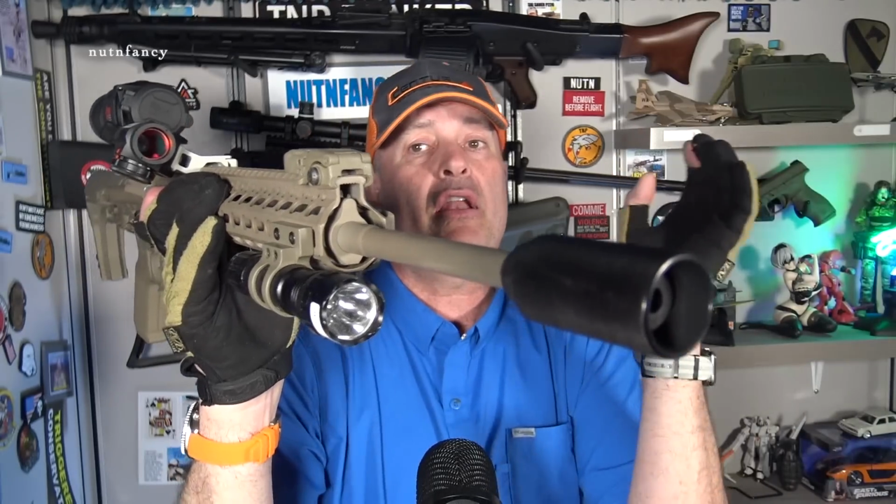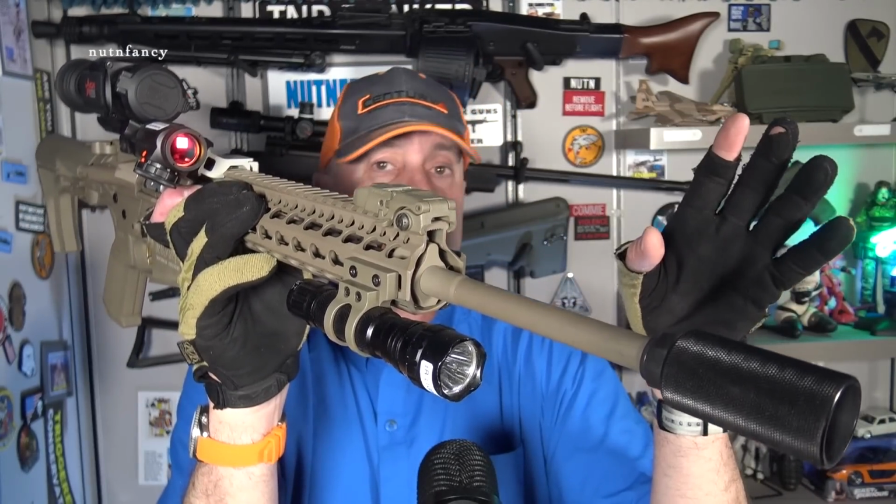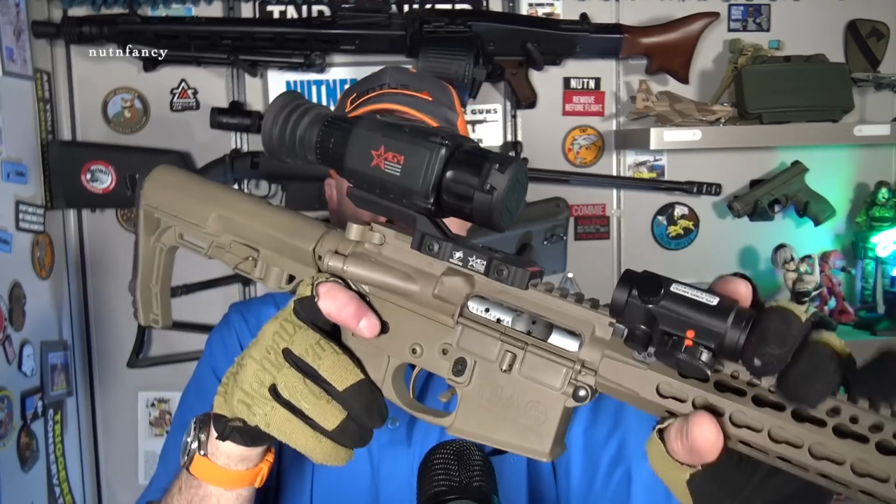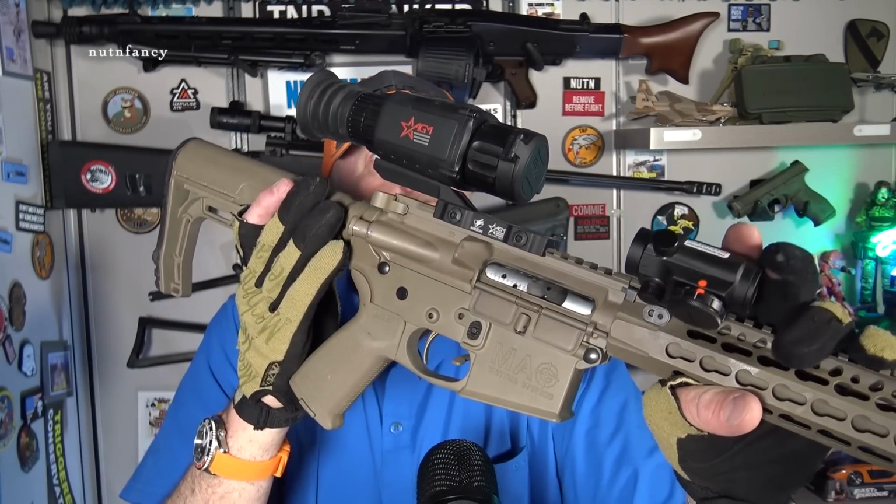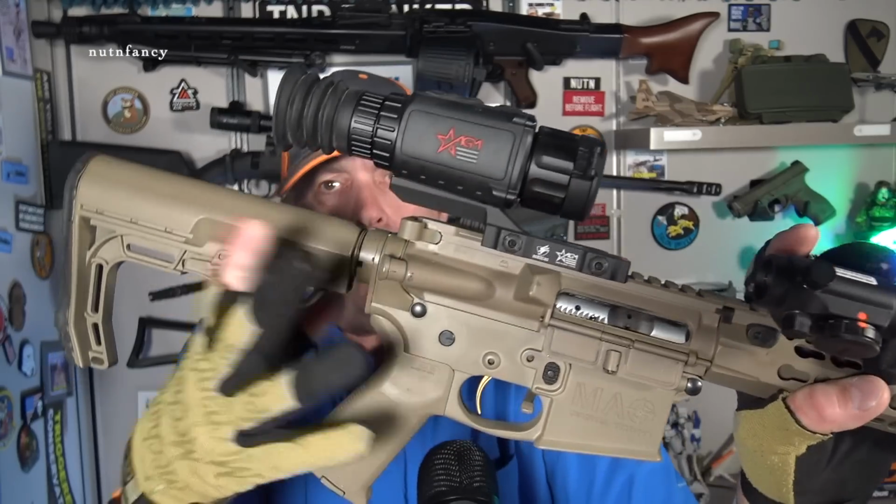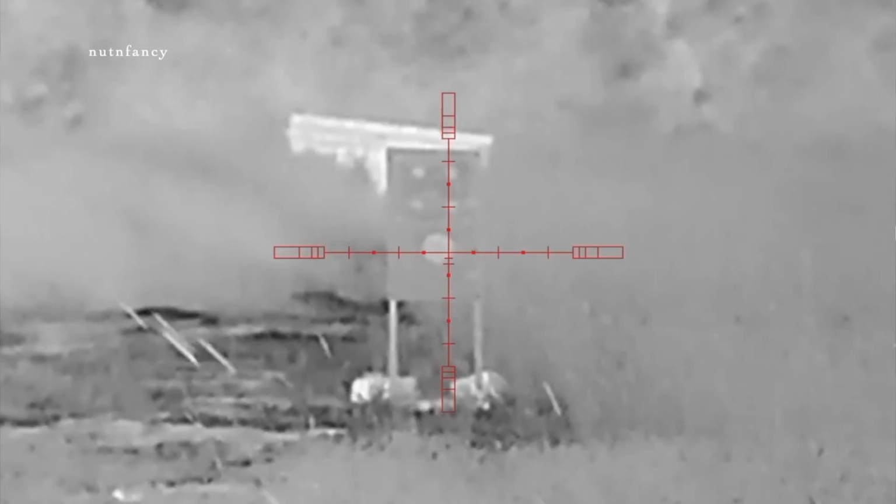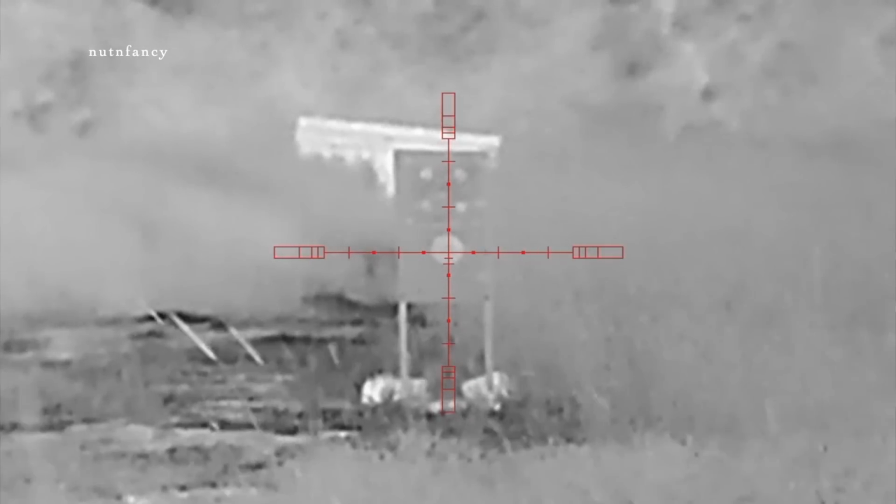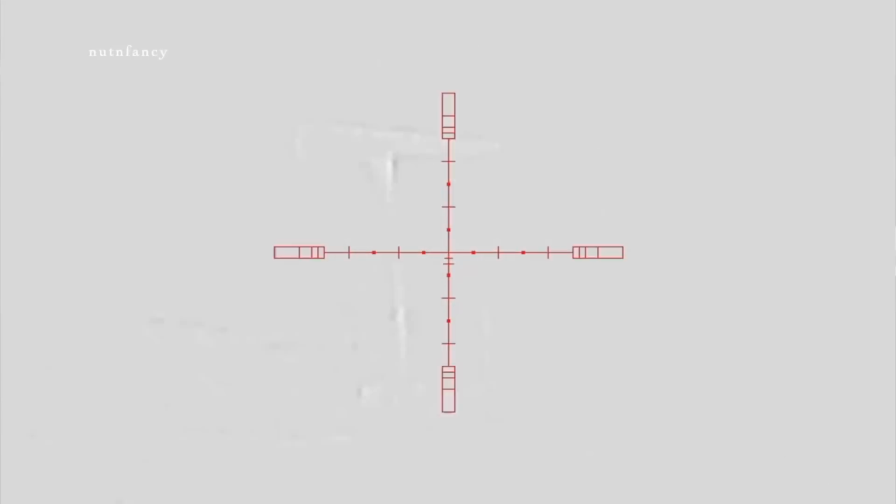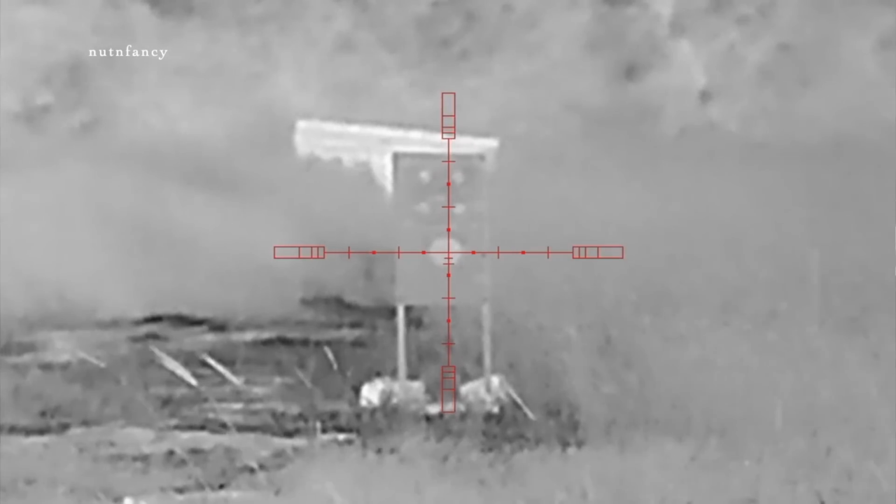Run a suppressor on it. I should have ran a suppressor on it. I think if you do that, you'll never have to mess with DPC. But you may be wondering, hey, Nut and Fancy, when you're shooting that battle comp, are you losing image? Well, in all these electronic thermal imaging devices, and I think all the companies use the same imagers, just at different quality levels, you're going to see it freeze while you're looking through it. It'll just kind of motion freeze, like taking a shot of your background and making sure the thermal presentation is correct.